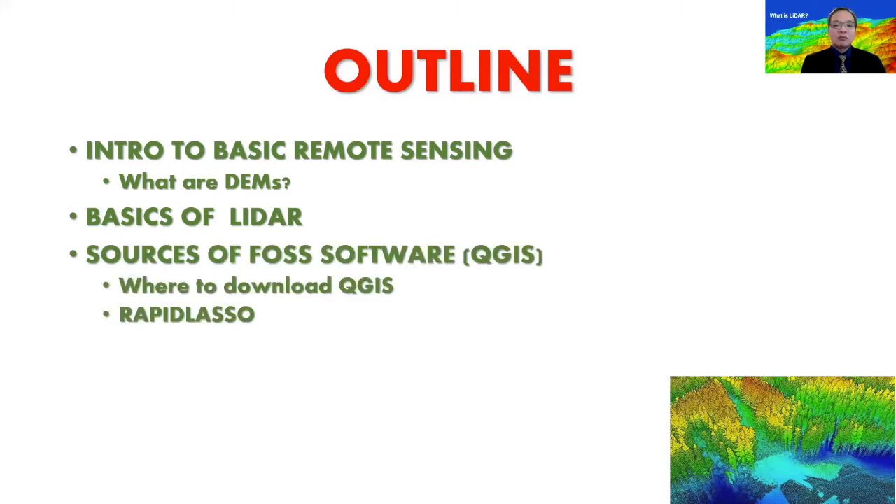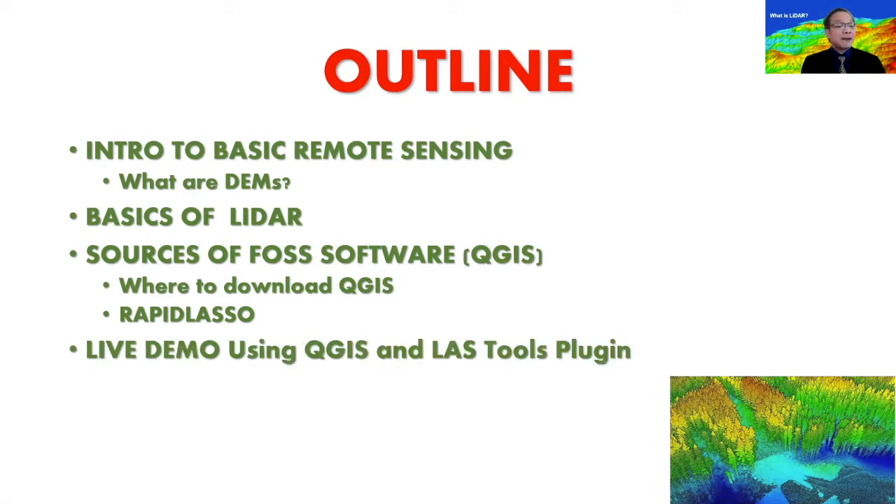Of course, the most important part would be how you as a user will be able to explore and exploit those free sources of LIDAR software that can process this type of data, as well as which websites you can download free LIDAR datasets from.